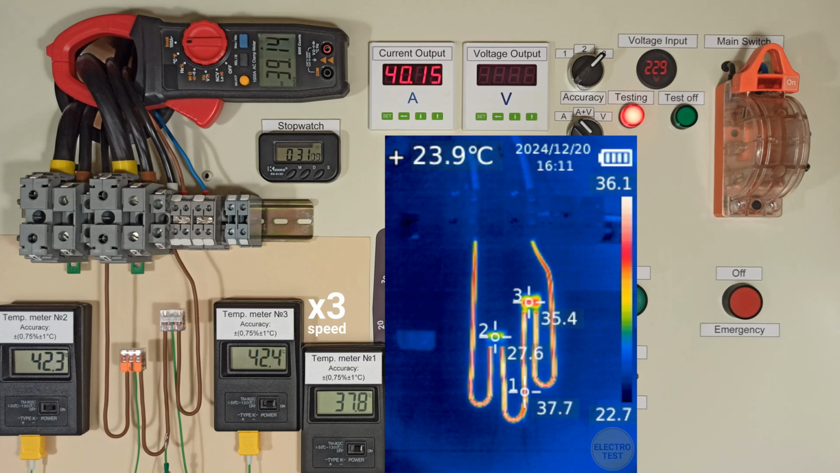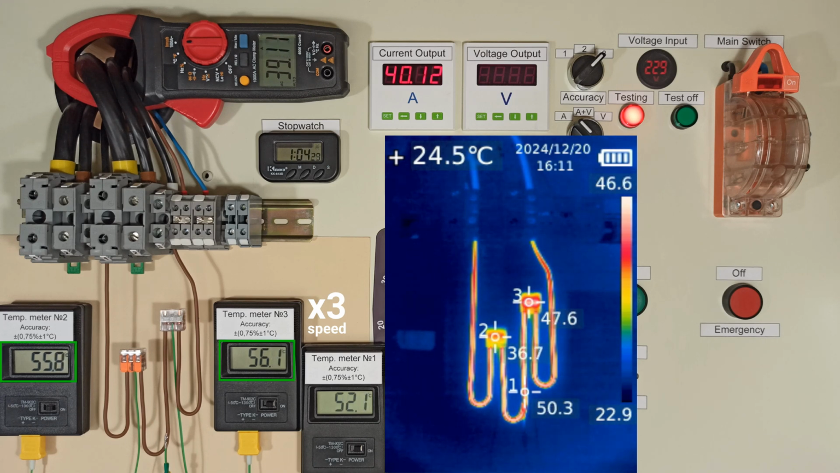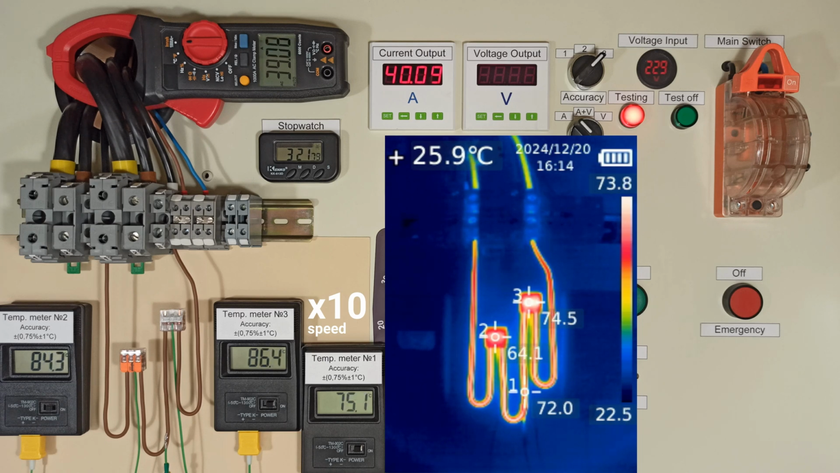The heating is very fast. After 1 minute, the maximum temperatures have already exceeded 55 degrees. After 2 minutes, 75 degrees. 80 degrees. The temperature of the connecting wire has exceeded 70 degrees, but the Wago temperature is within the acceptable limits. I remind you that the allowable continuous temperature for its plastic is 105 degrees.